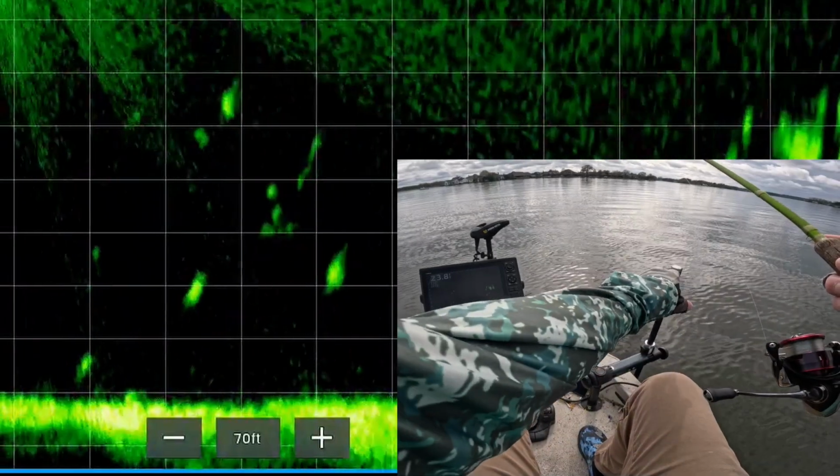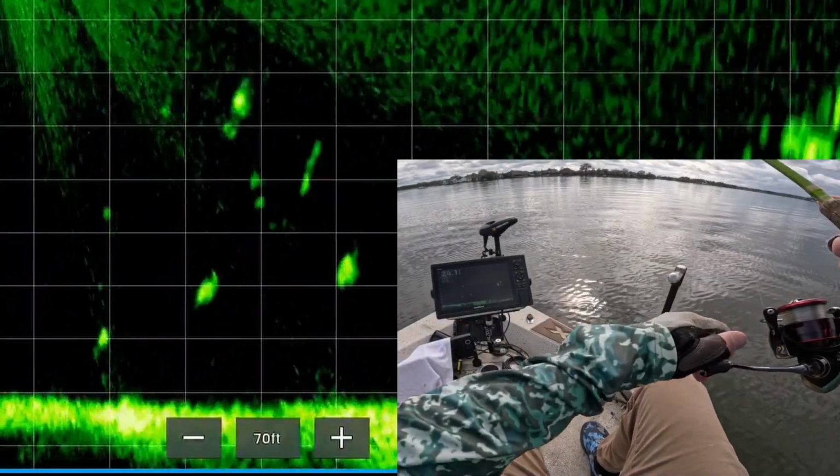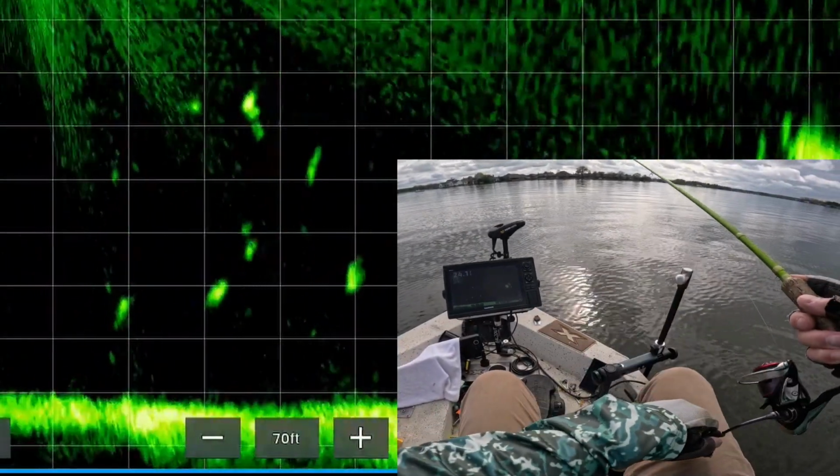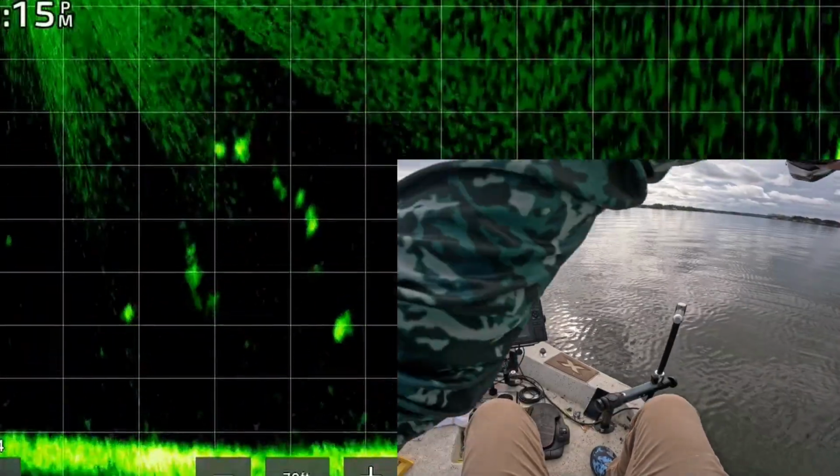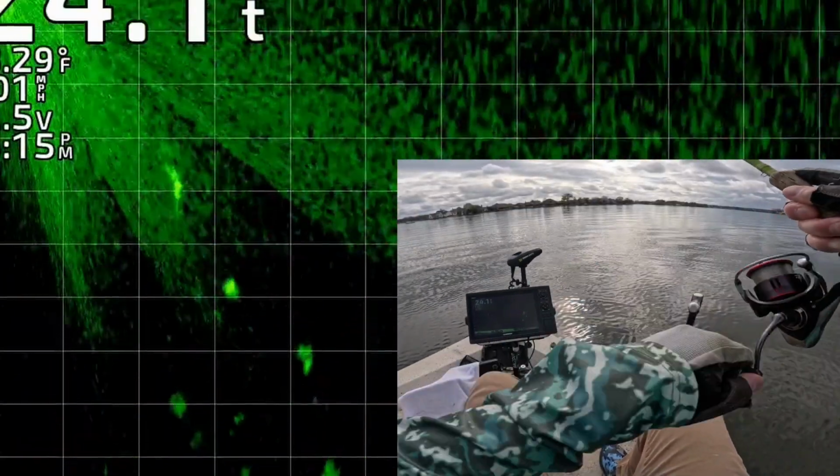Oh, I thought he was going to start chasing it. He didn't. So I'm going to reel it up, drop it on top of this fish right here. It's a good looking one. He's already turned. Got that one right under the boat.